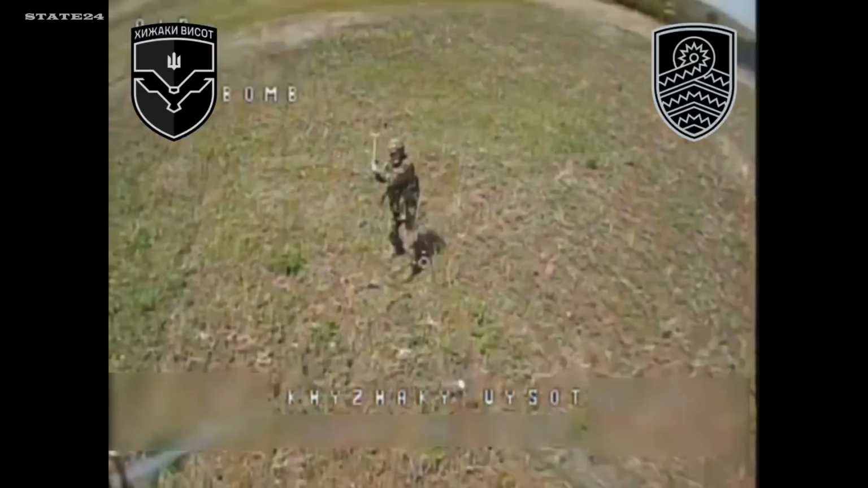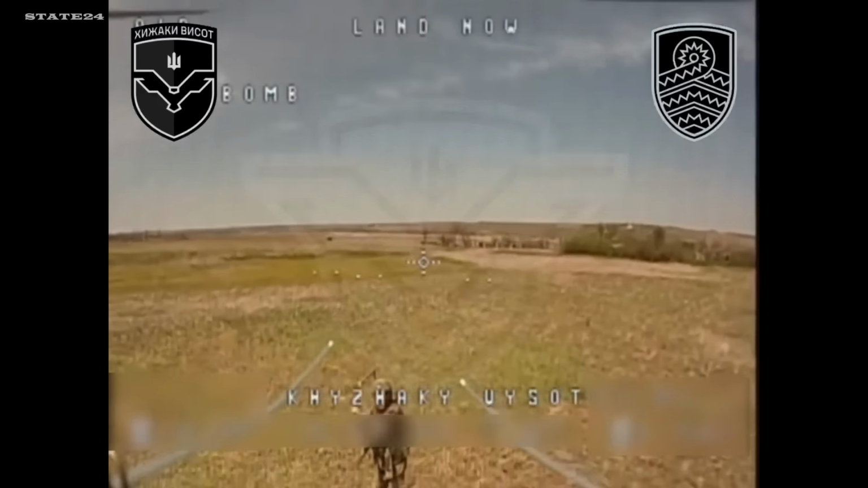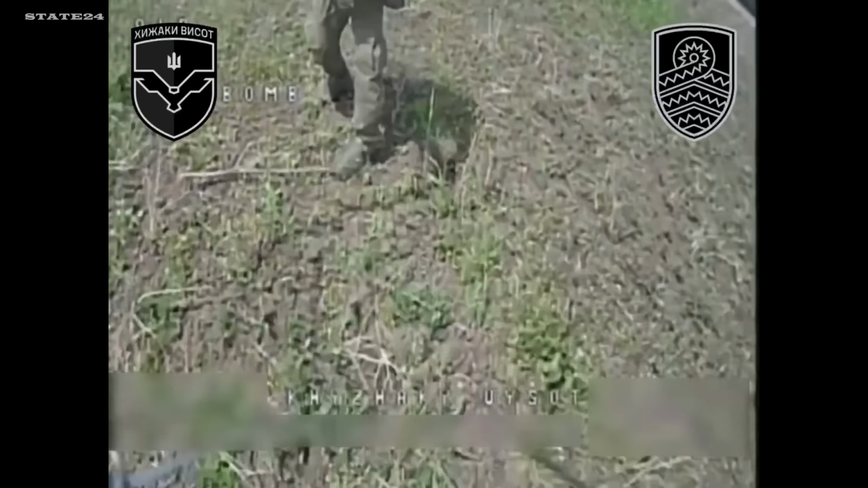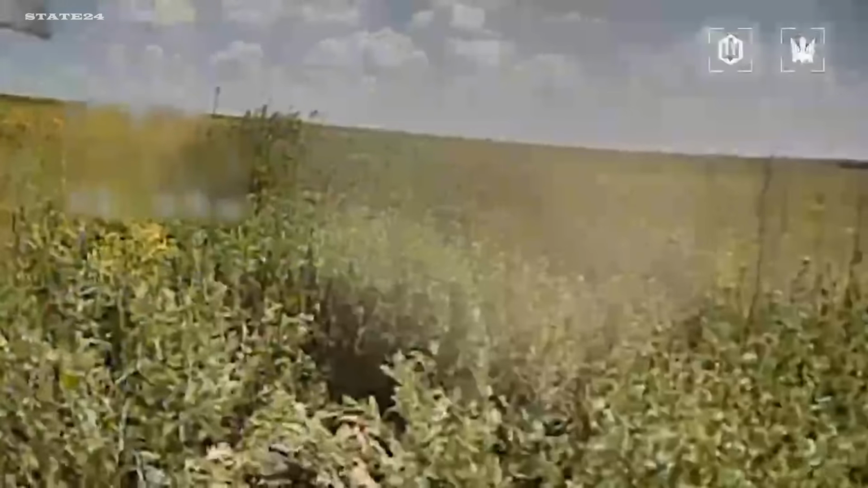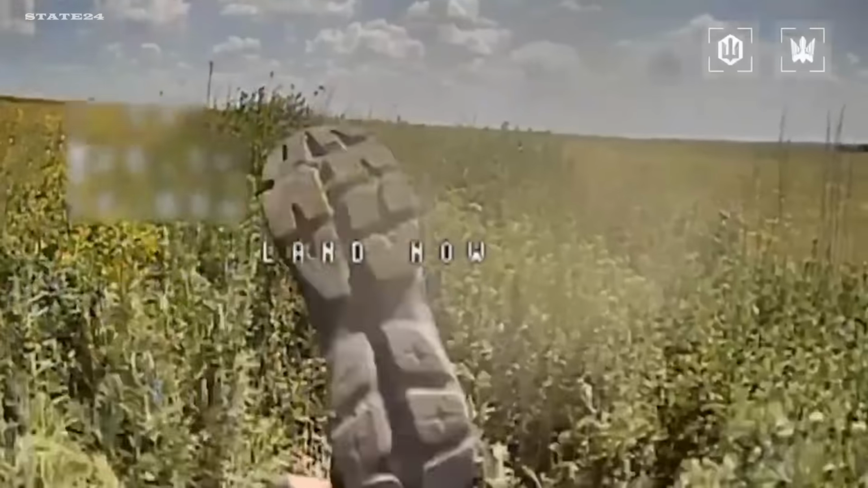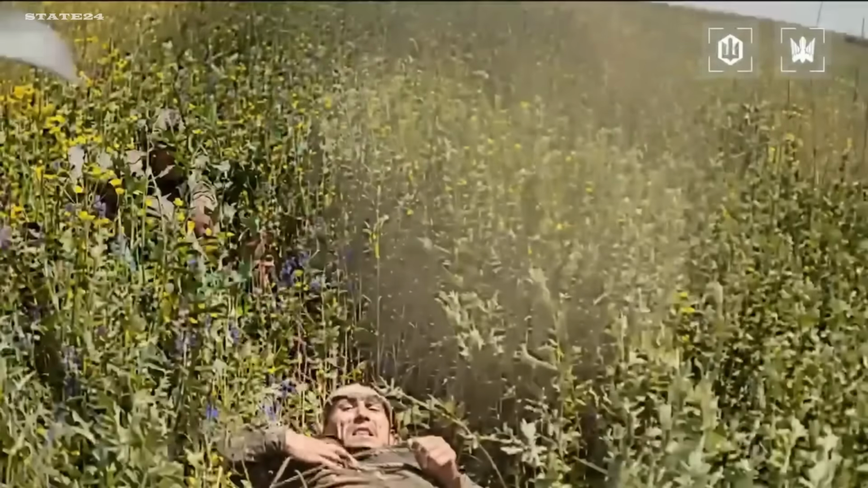A drone, a soldier, a tree branch. With no weapon or way to escape, the soldier tried to defend himself with the only thing he had. But against the drone, it wasn't enough. A Russian soldier hiding in the grass. And when the drone closes in, he kicks at it. A kick. That was the counter-drone response.